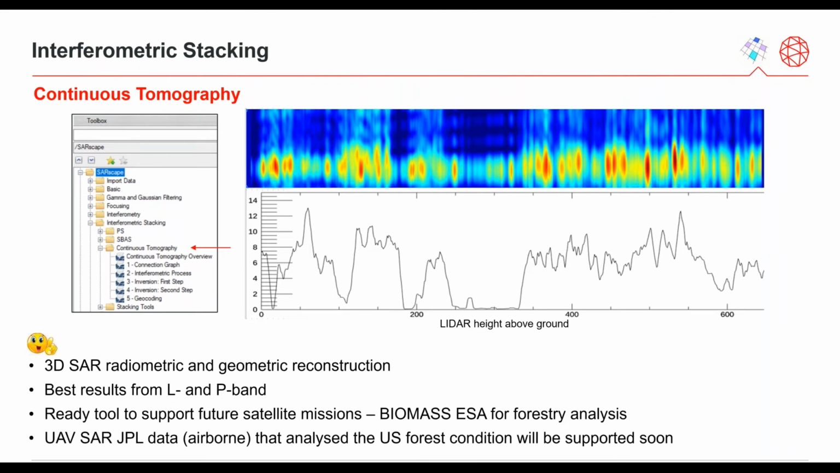The continuous tomographic method relies on coherence of the phase history of the interferometric series. The results depend on the band of the sensors, with best results obtained from L-band and P-band. The method is suited for retrieval of backscattering coefficients in case of volume scattering, for instance forest canopy, which implies that a series of SAR acquisitions at longer wavelengths, so L or P-band, capable of penetrating within the scattering medium, are used in order to obtain meaningful results, such as, for instance, biomass estimation.